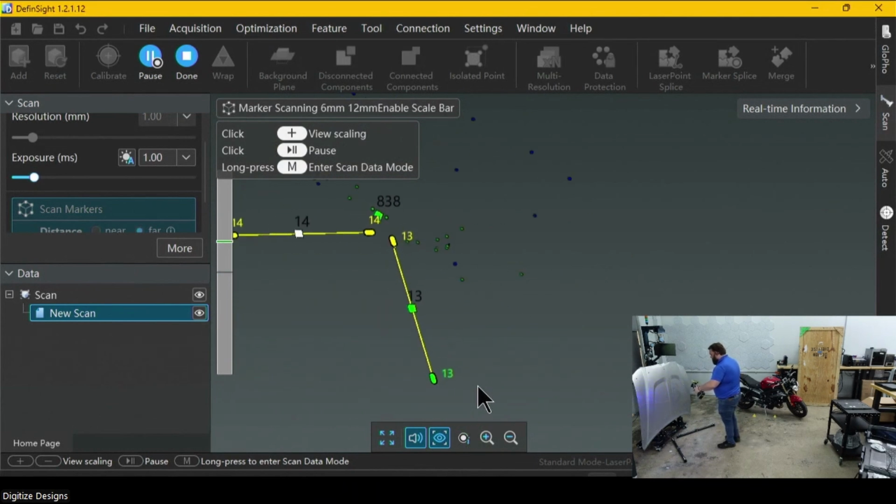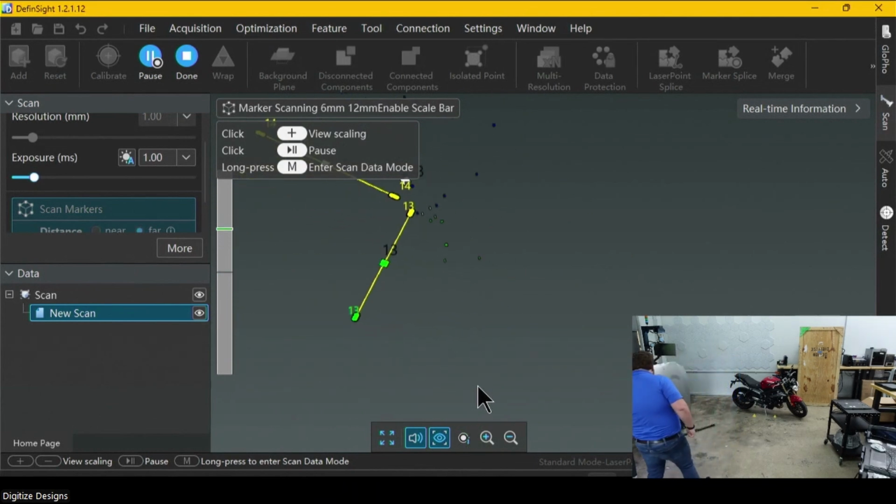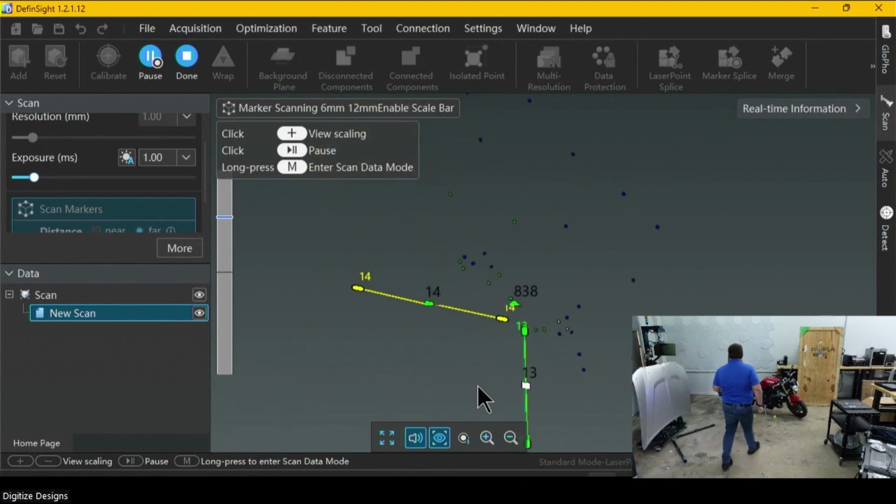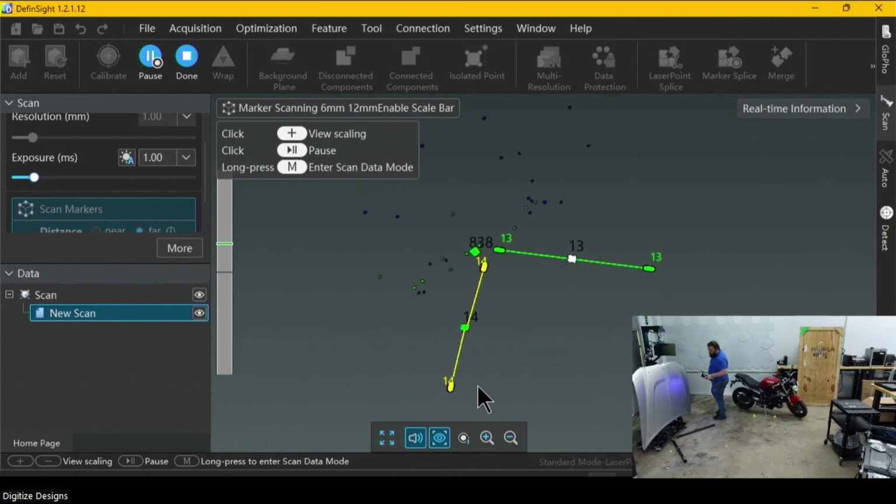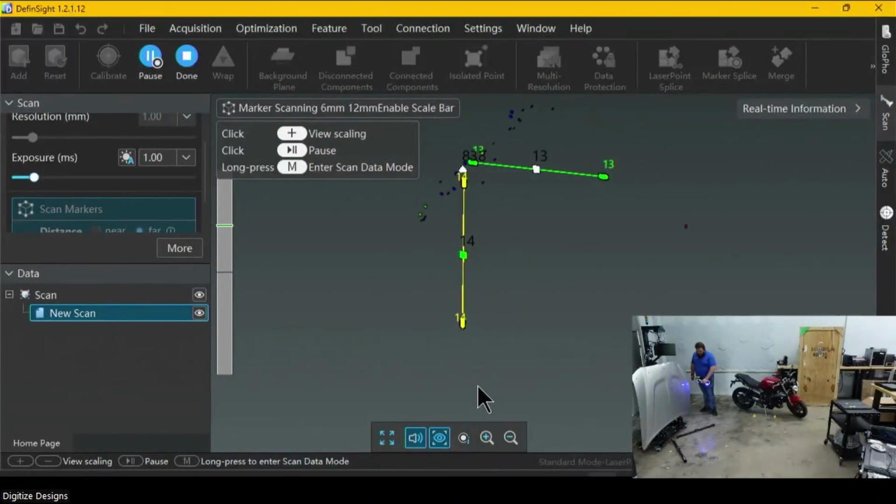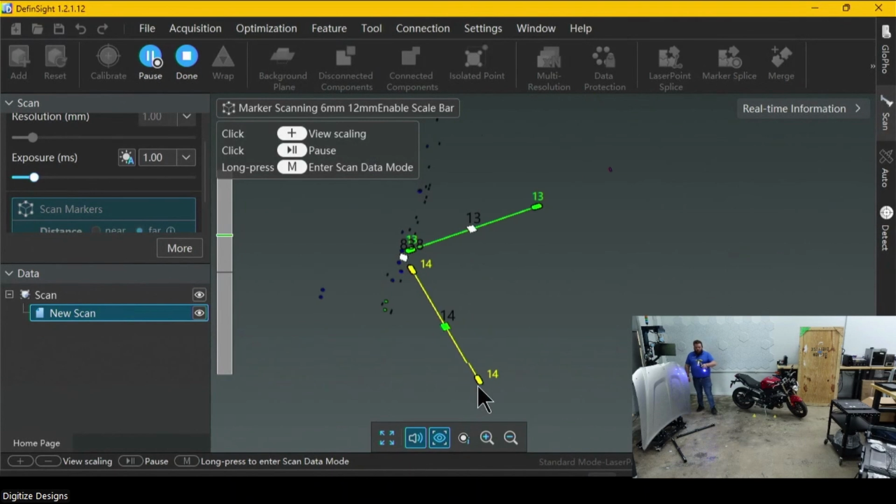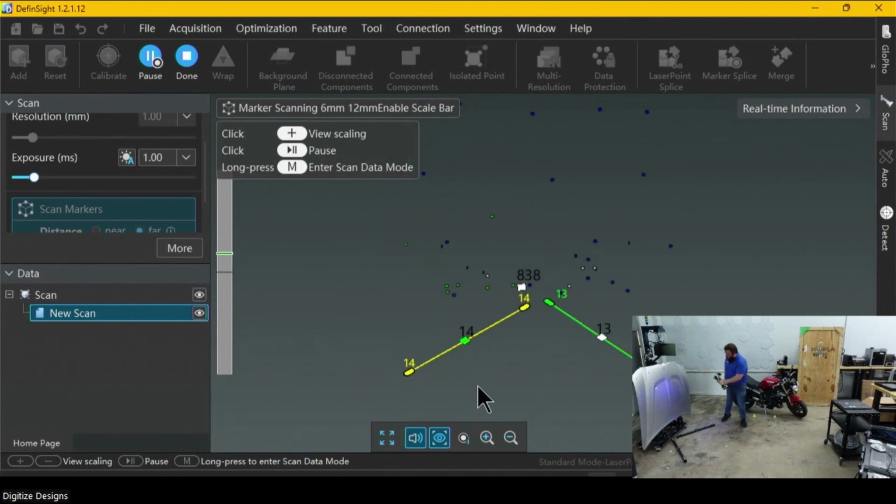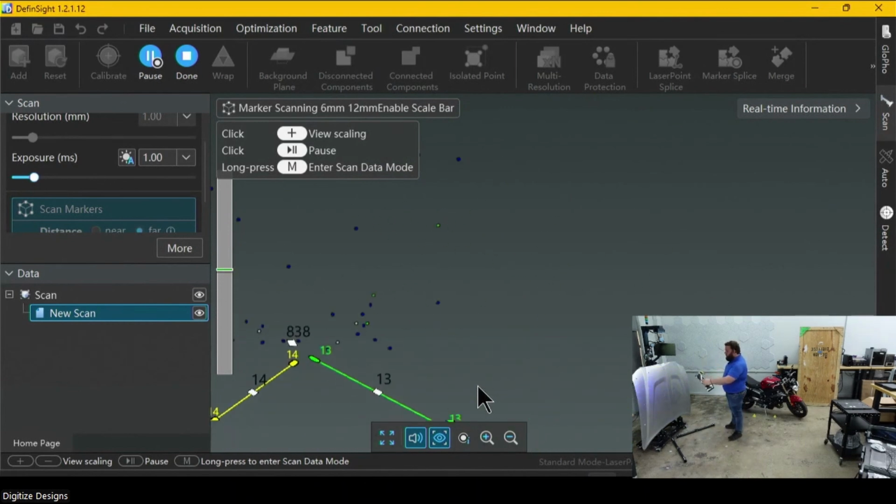So it will actually change color when you scan it from multiple angles. I might have them in a weird spot. Oh, there we go, green. Yeah, if you have them in a weird spot, you don't have to get them green, but if you can, that's better. And then we'll make sure we've got everything else captured.